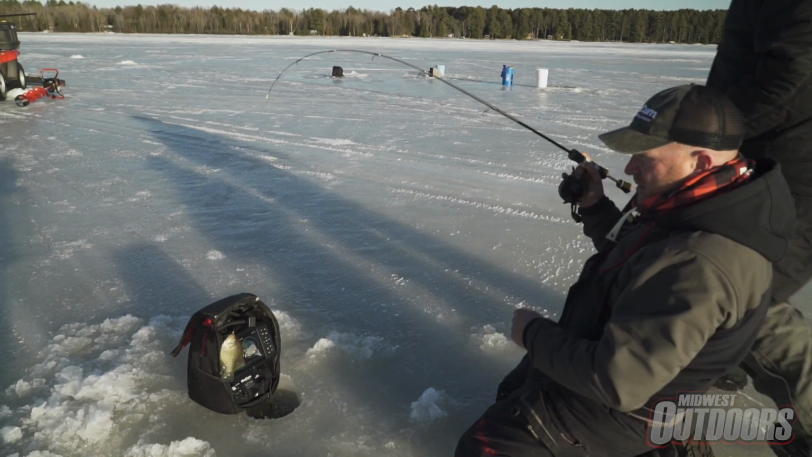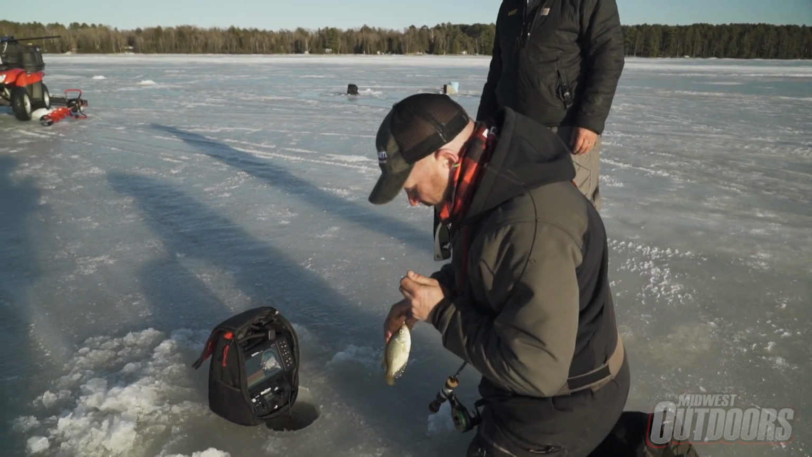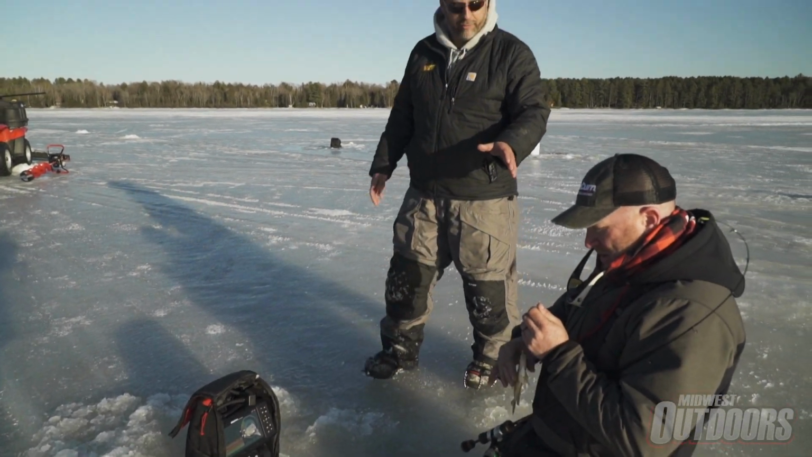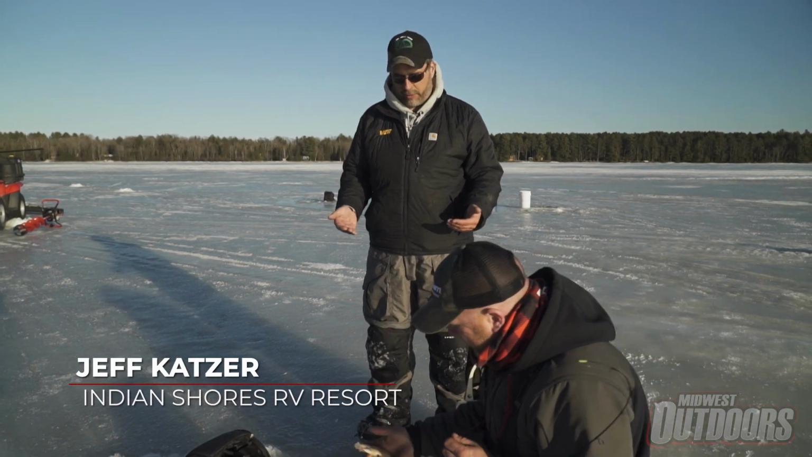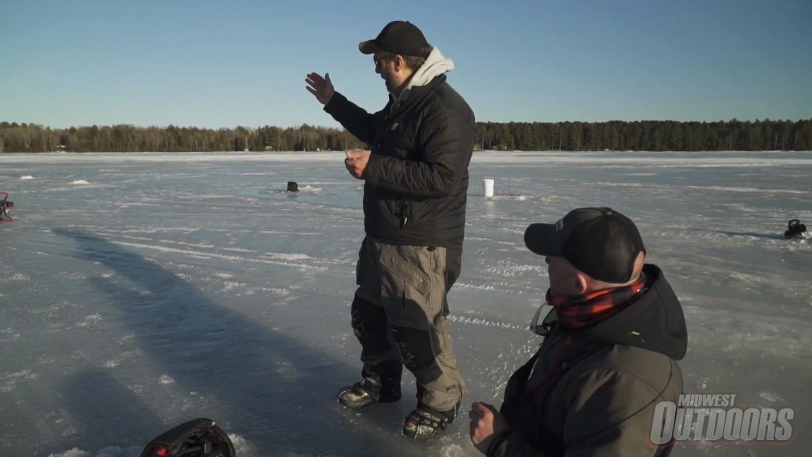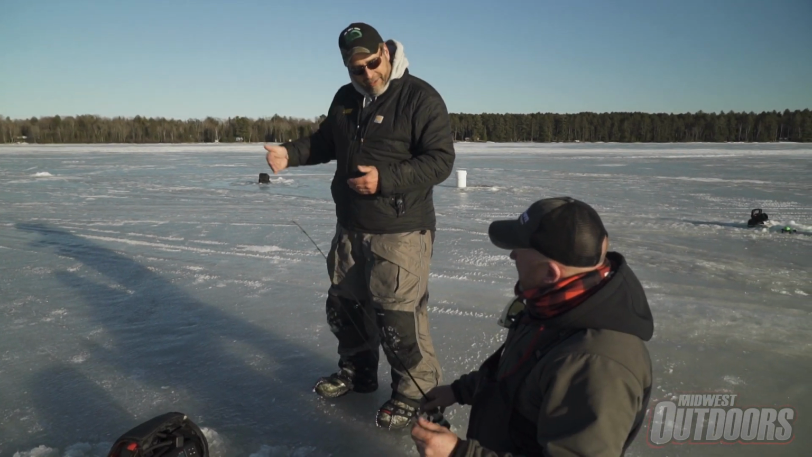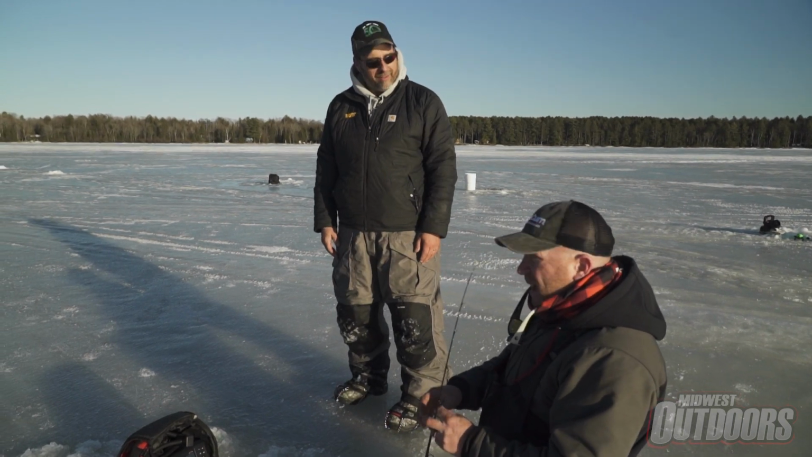Give me a hand here. Oh, just a little crappie, little guy. That guy is full of energy, man. He came rocketing up. But that right there is the proof in the pudding, like you were trying to teach me before. Now, I'm an old dog, and I can always learn new tricks. This stuff is truly amazing that we were able to pace it off and find the fish. I mean, how are there any fish left in the lake?